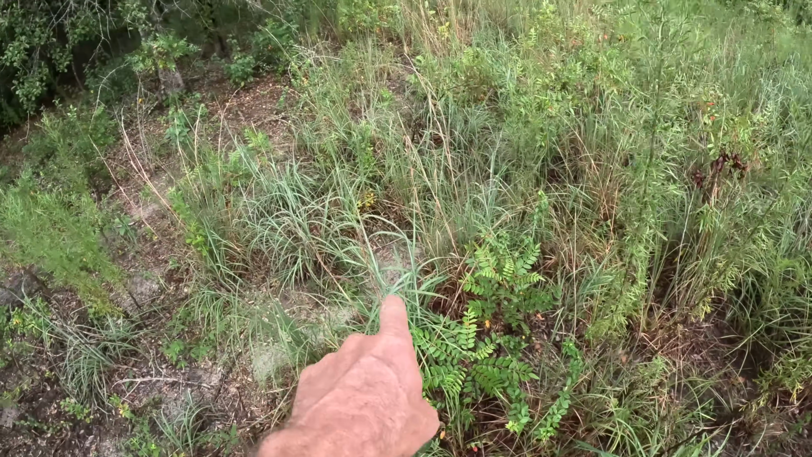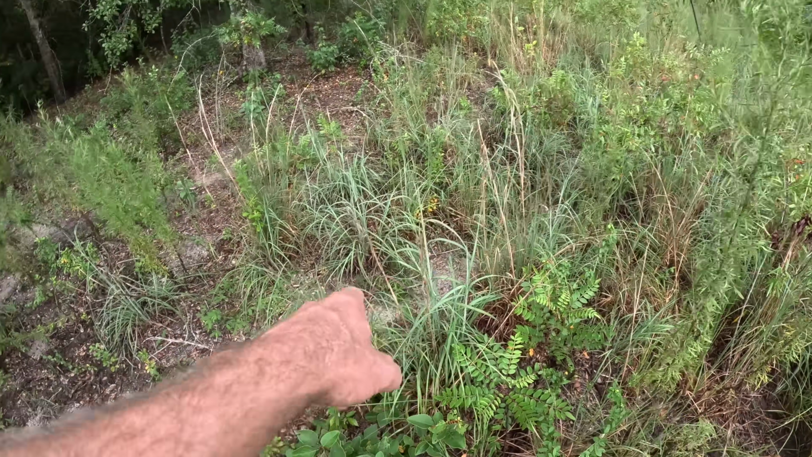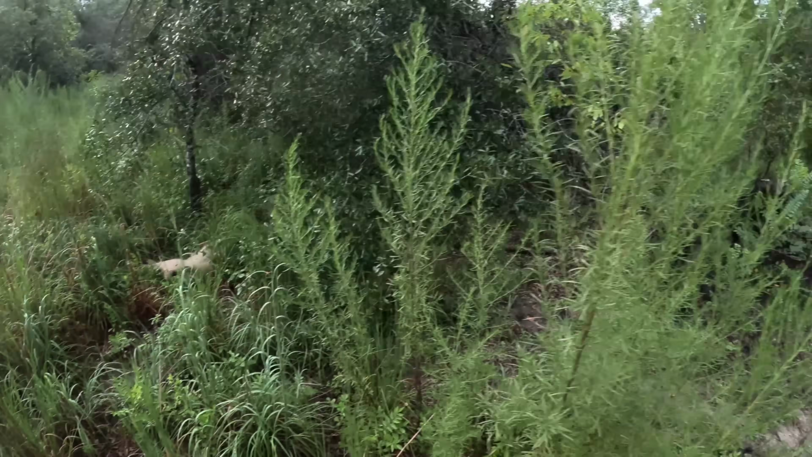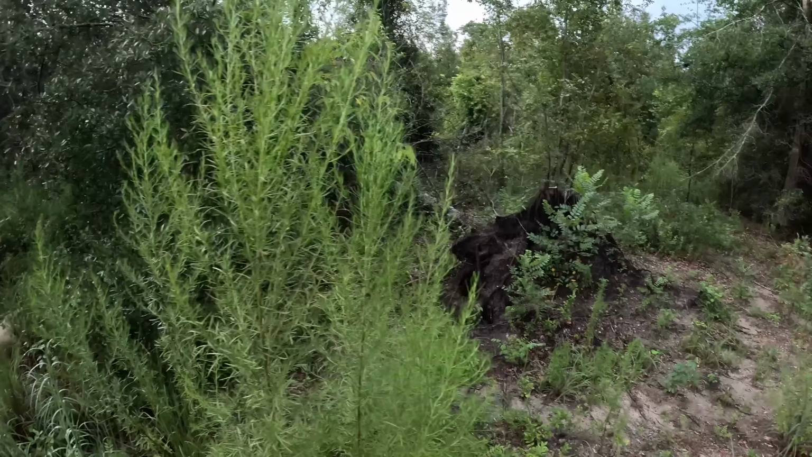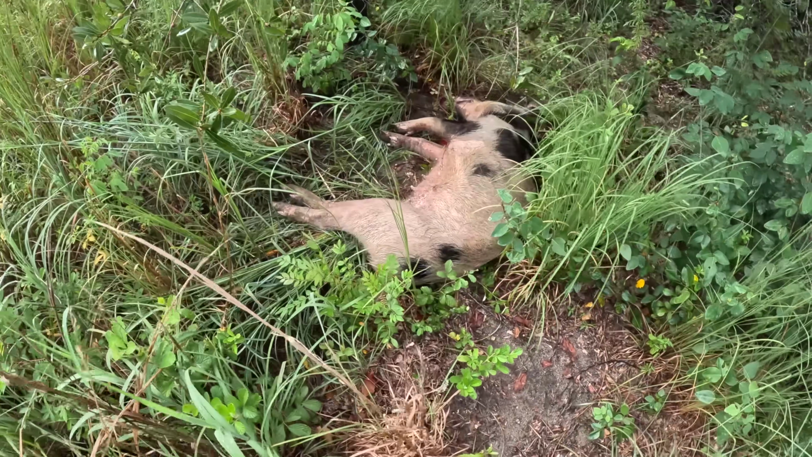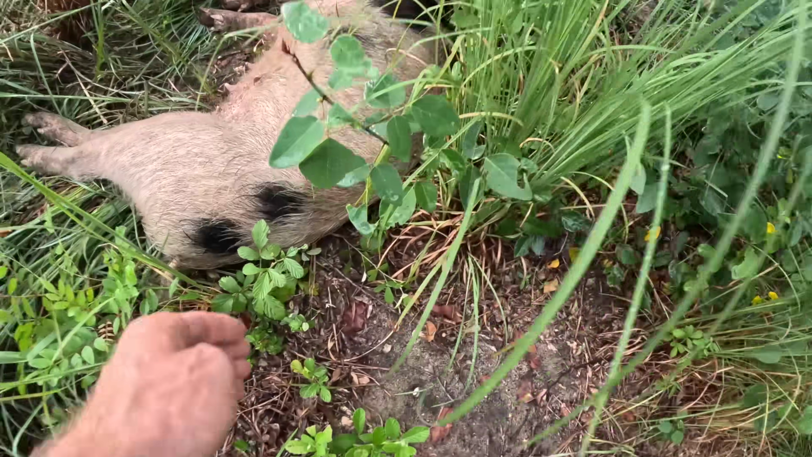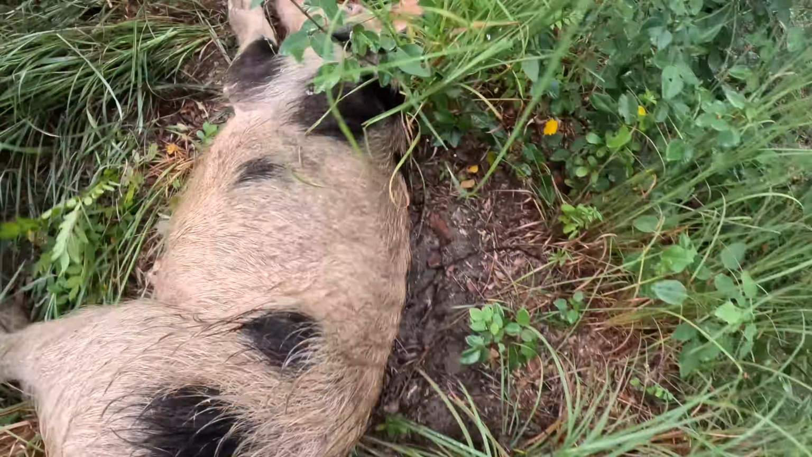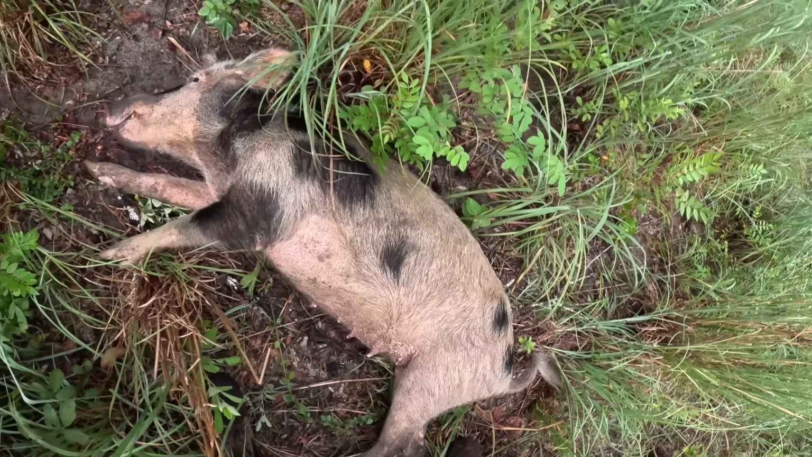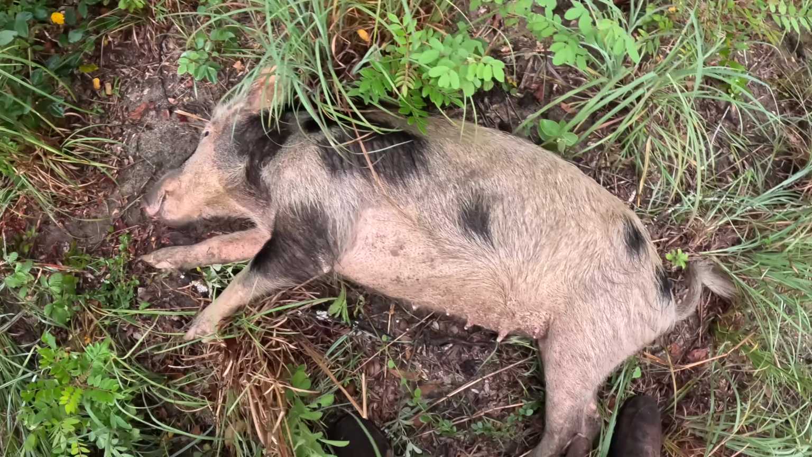Alright, she was standing right in here when I shot her. Somewhere right in here. She's lit. More hogs. She's laying right here. Drag her on out of there. Nice sow, nice pretty sow.